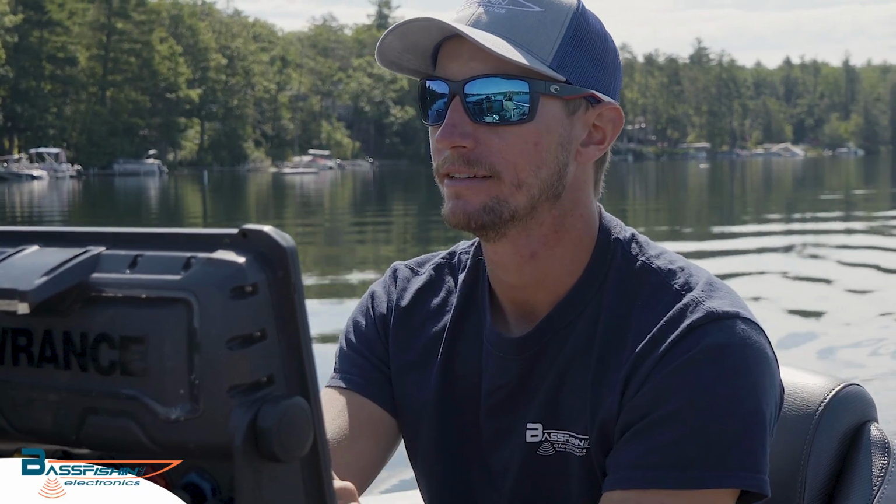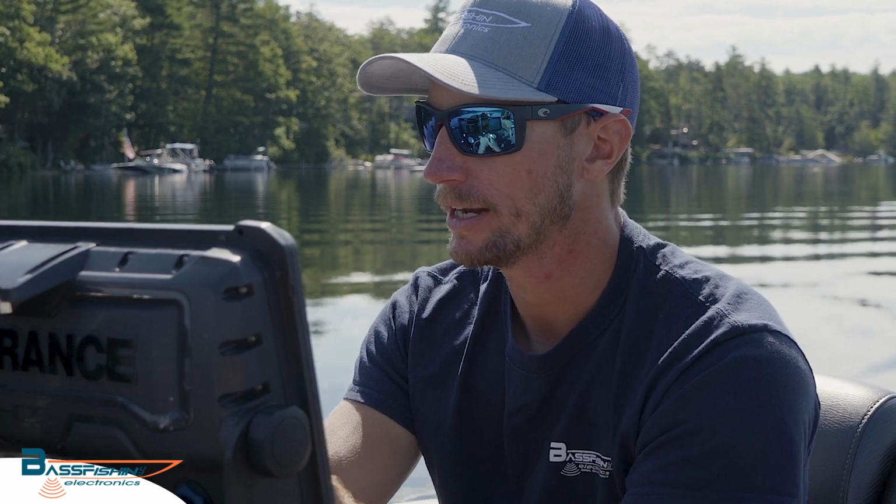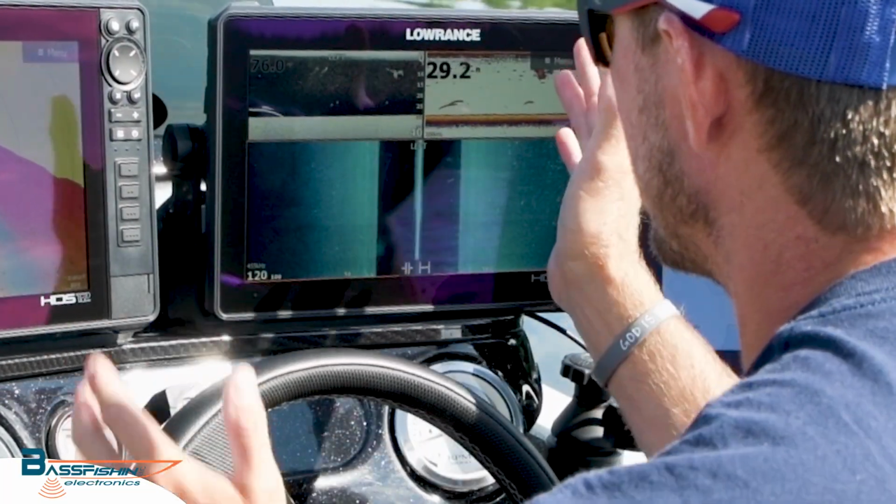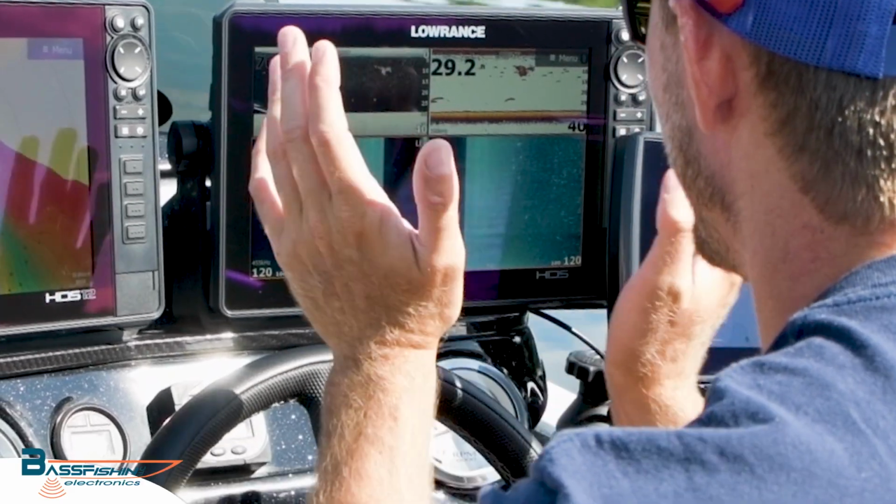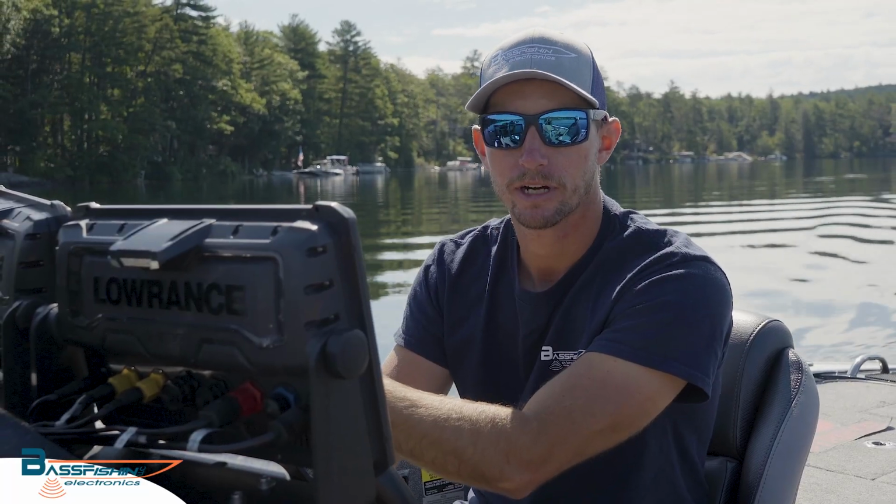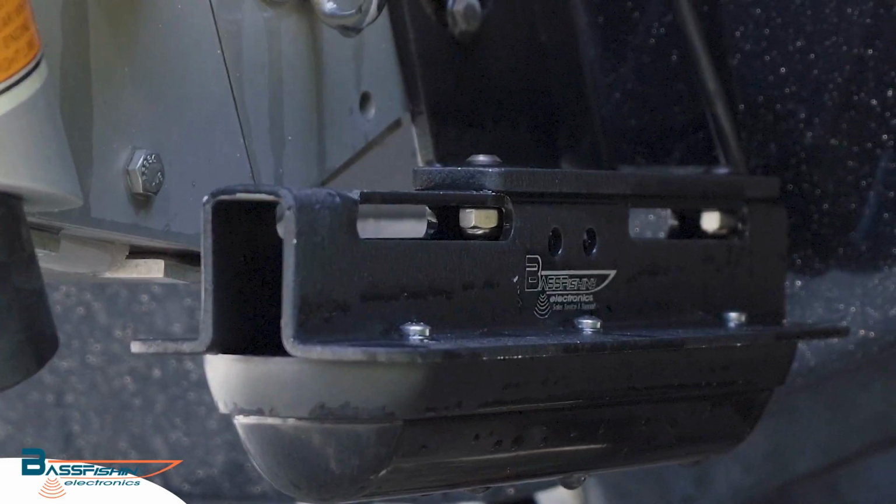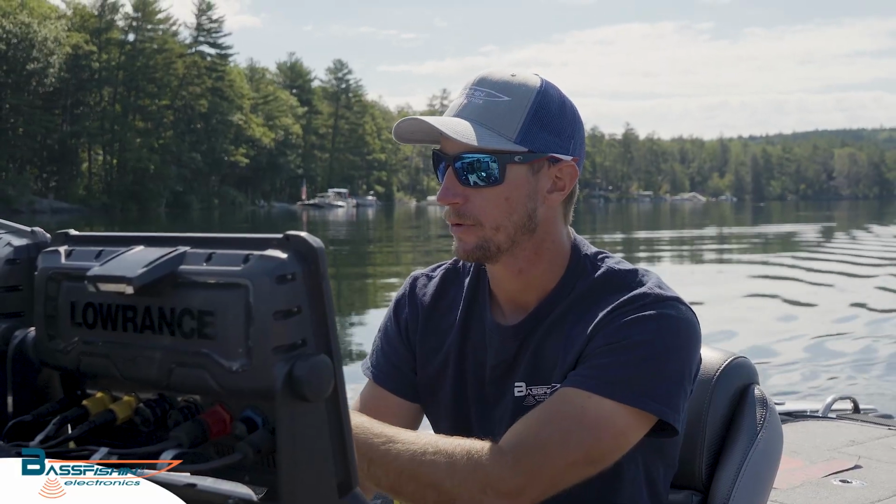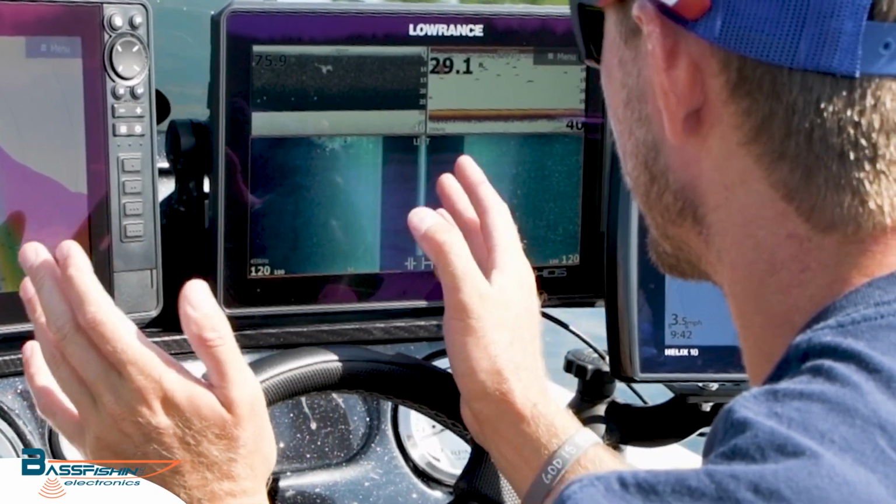Lowrance has a great system with all the different waypoint symbols, and you can name them, take notes, all that stuff. It's very user-friendly in the Lowrance. And then over on this side is where I have my side imaging, down imaging, and sonar. We have the Active Imaging 3-in-1 transducer mounted on the Bass Fishing Electronics jack plate mount. It gives you a great image. We got our side imaging set out to 120 feet right now, and we can see clear as day.